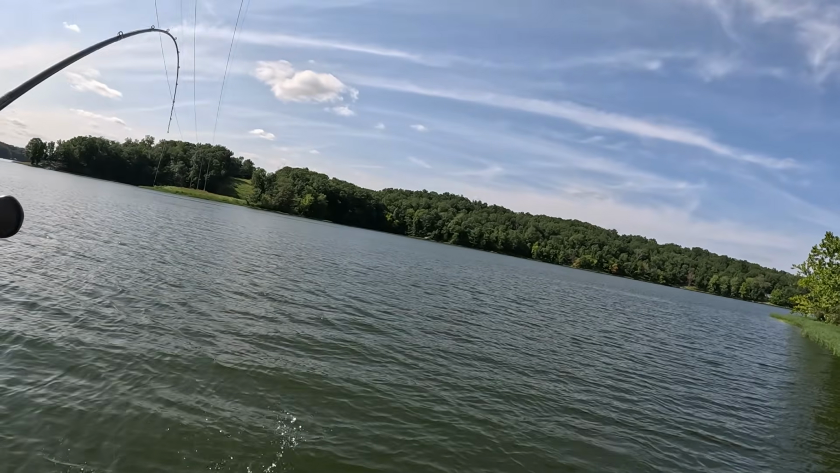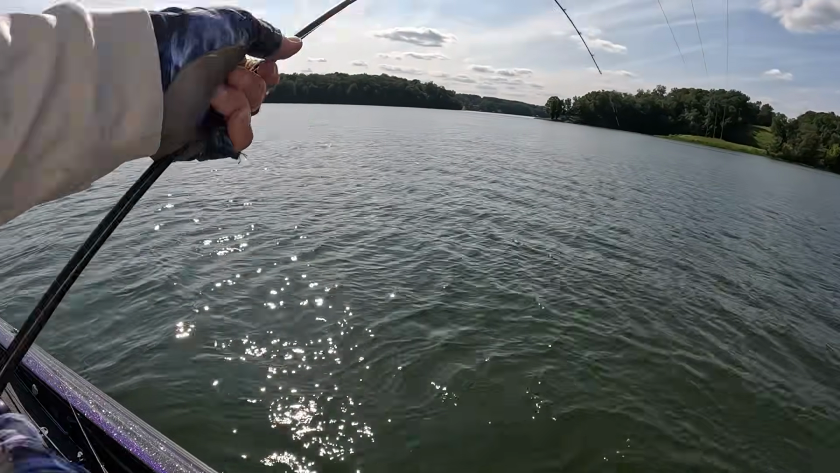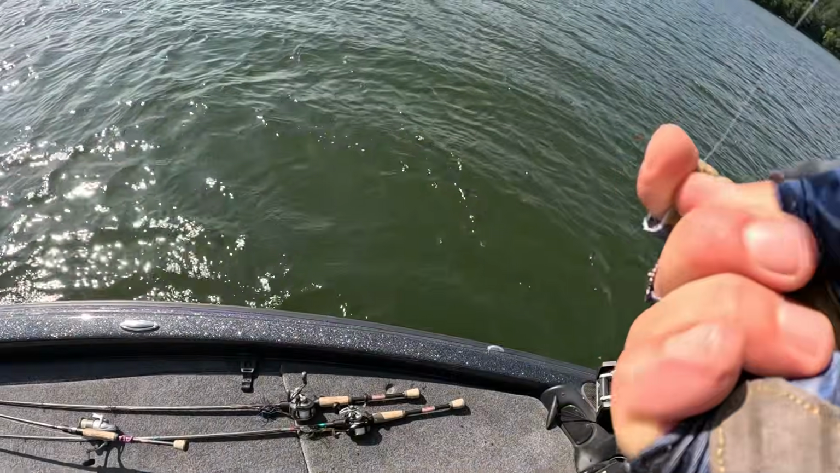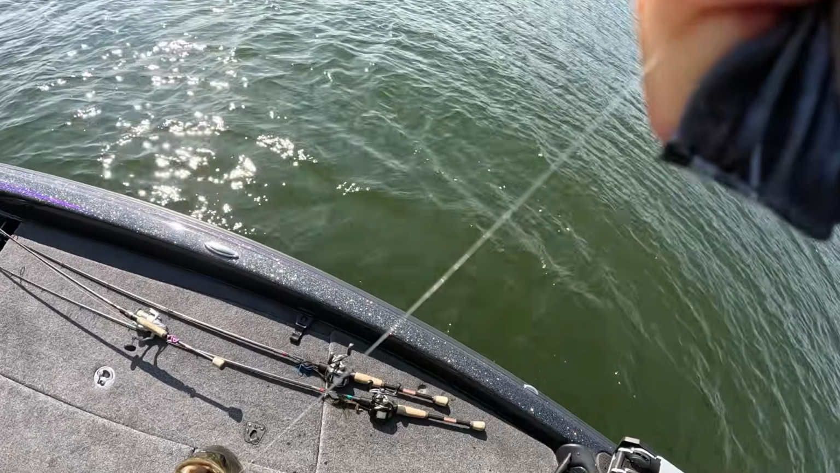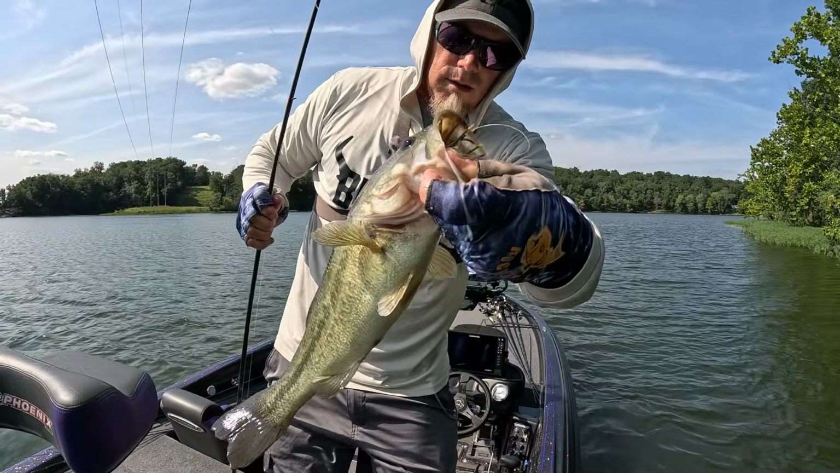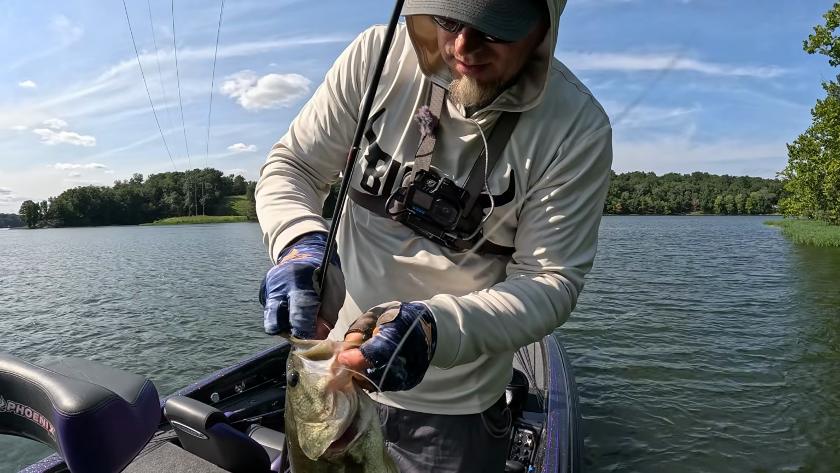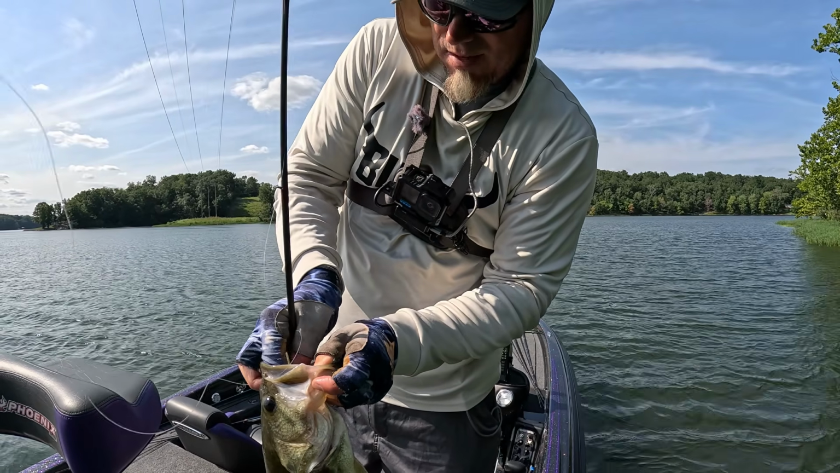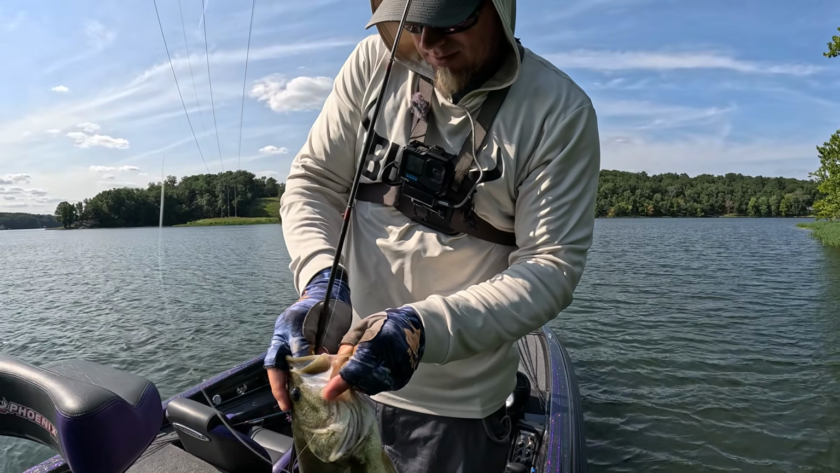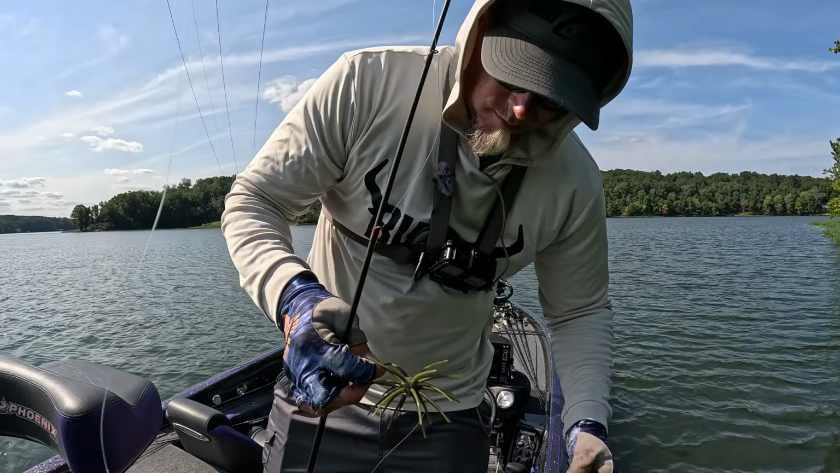Rock and roll, baby. That's a good one. Good fish. The fish freaking ate it. Look at that. It's an urchin. This is a BFT, Bass Fishing Technologies urchin. Just got some of these the other day. Got it on that Freako rig, and we're just playing around. That's a decent fish.